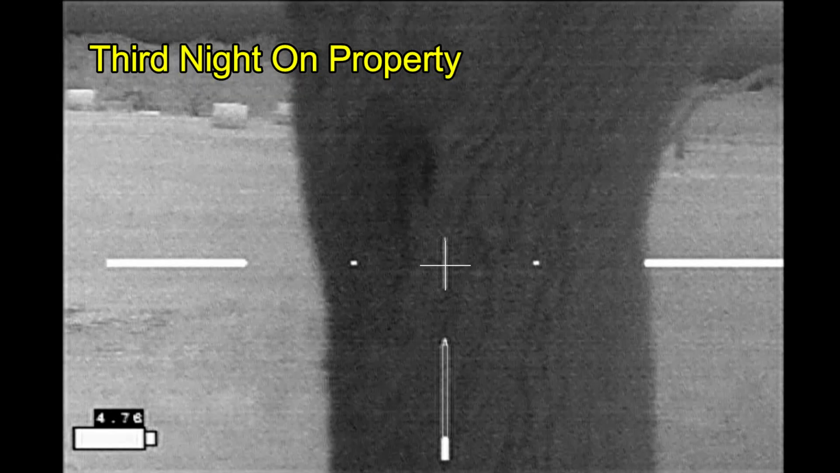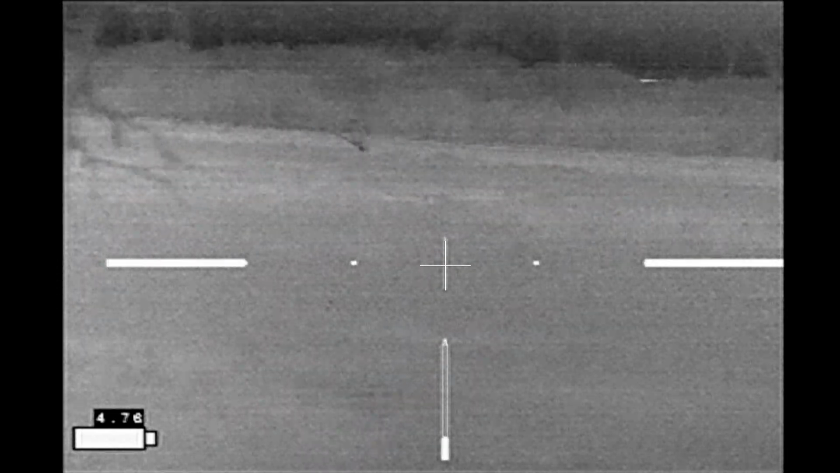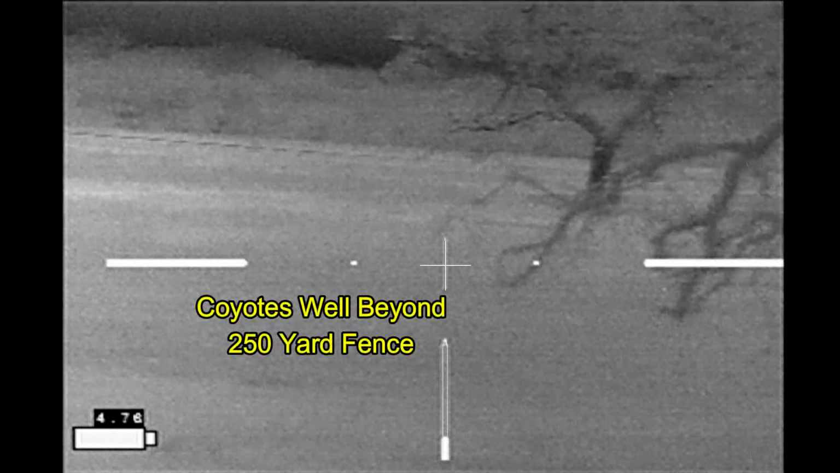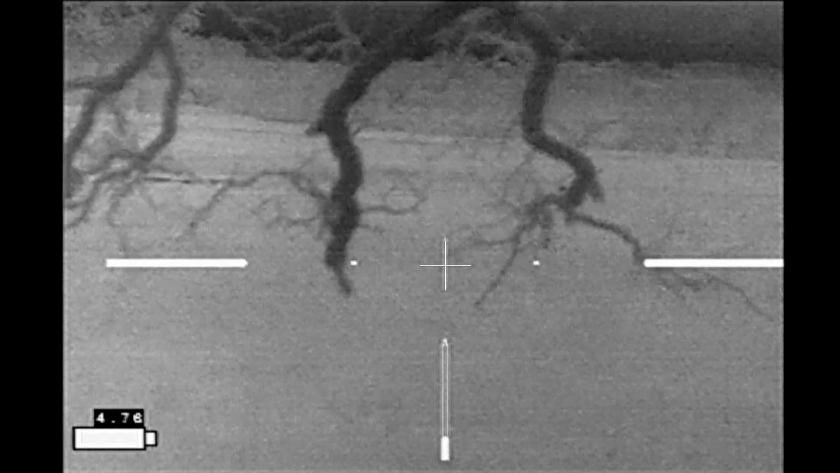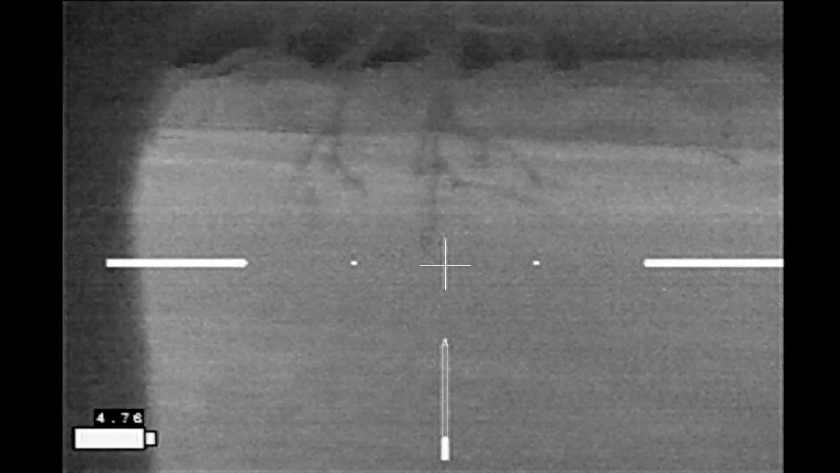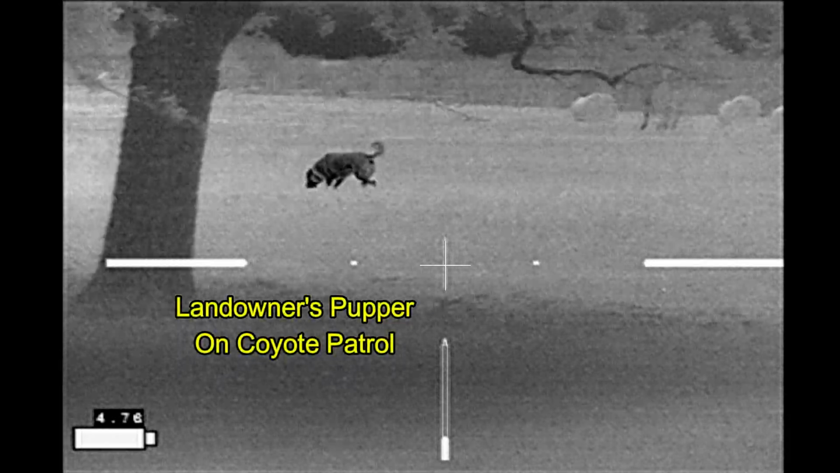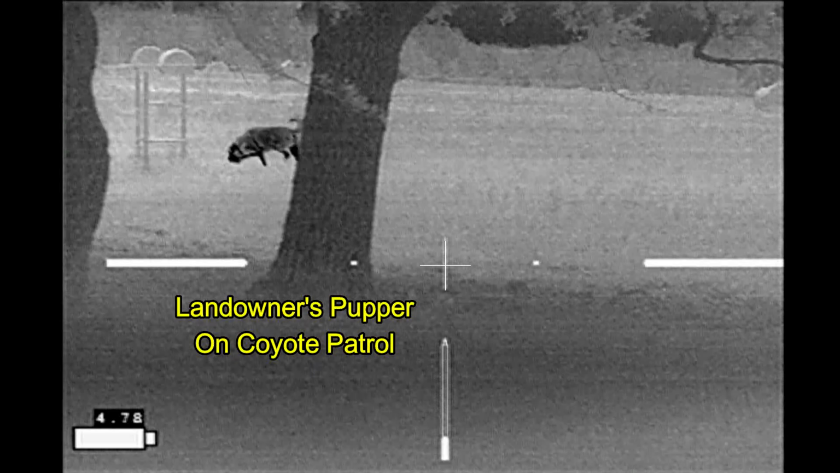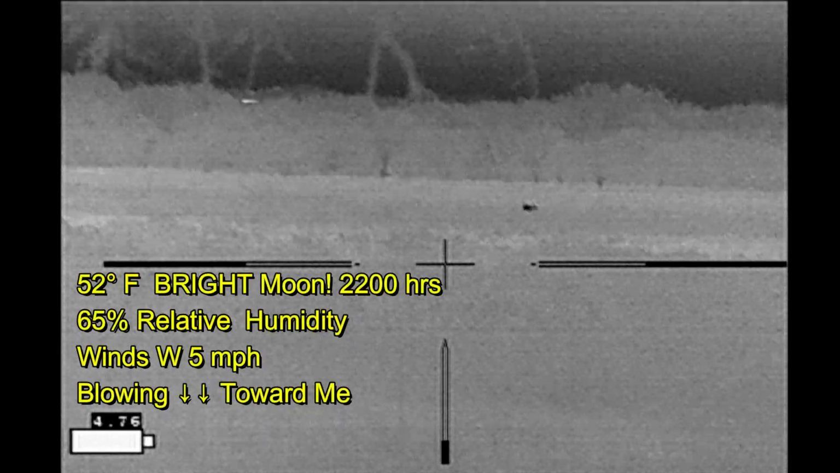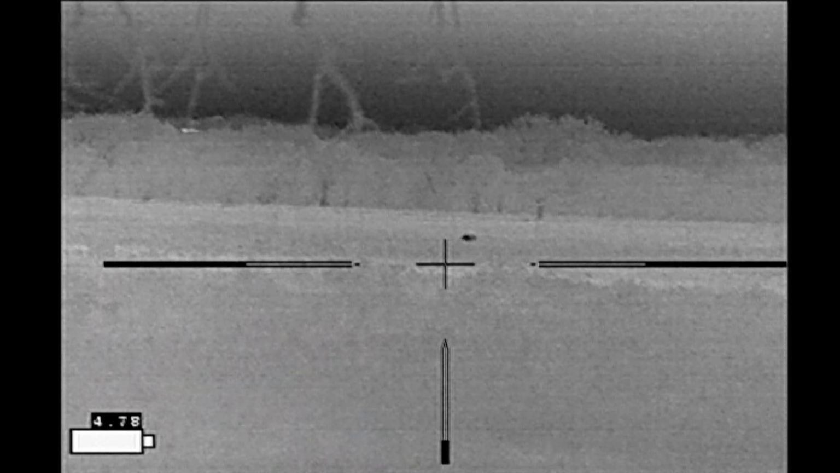Now on the third night on the property, I tried to catch the landowner's dog chasing coyotes away. And there are two coyotes on the neighbor's property there in the distance. And as I pan back, there is the very happy and satisfied landowner's dog trotting away back to his place on the porch to guard against coyotes.